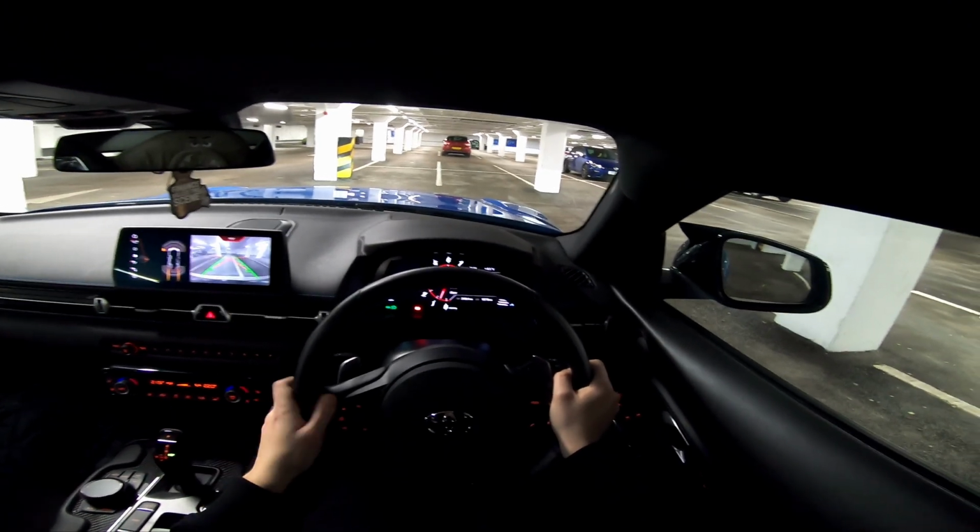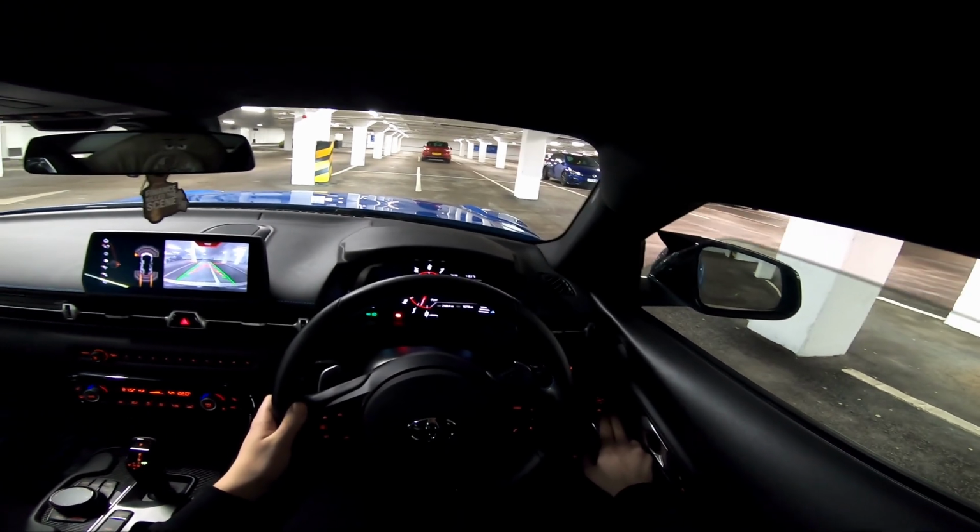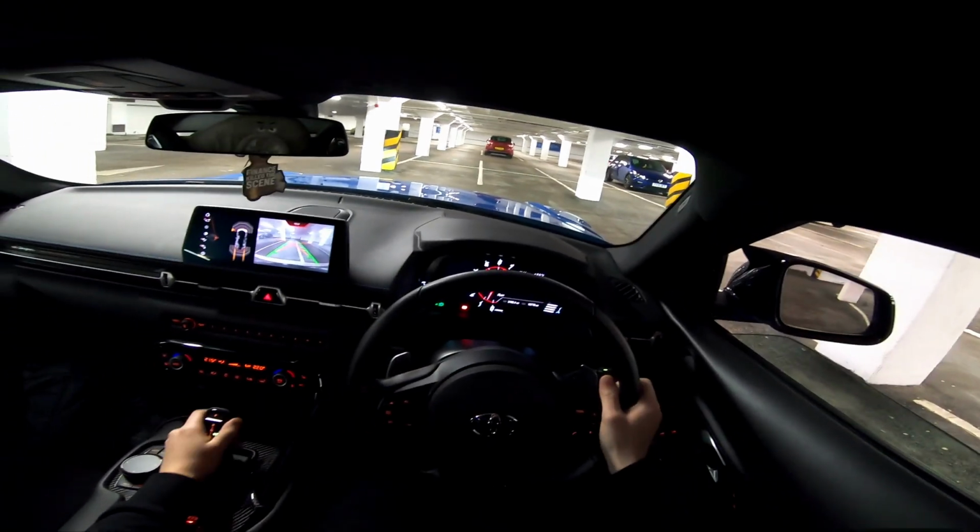I've shown a little rev at the start so you can hear that, and I'm just going to pop the window open and you can hear how this thing sounds. We'll go on a little drive around the block and just see how it is.